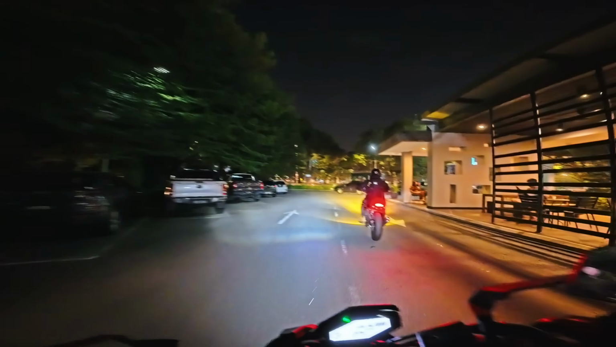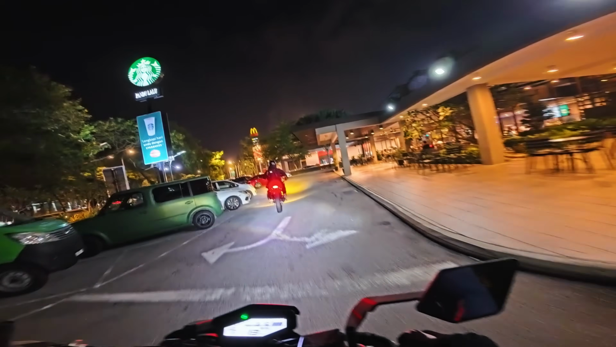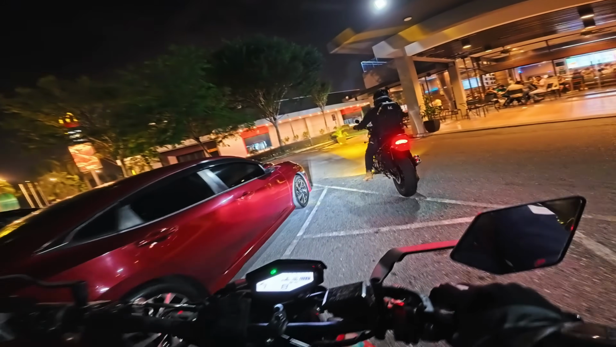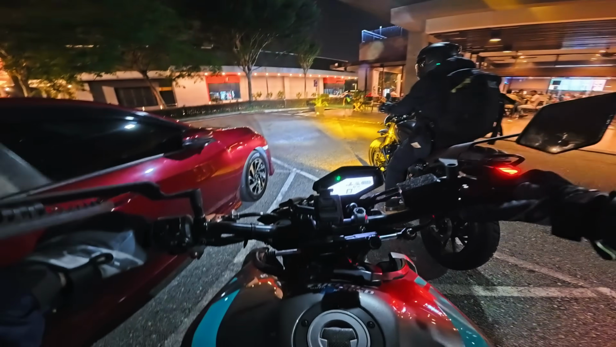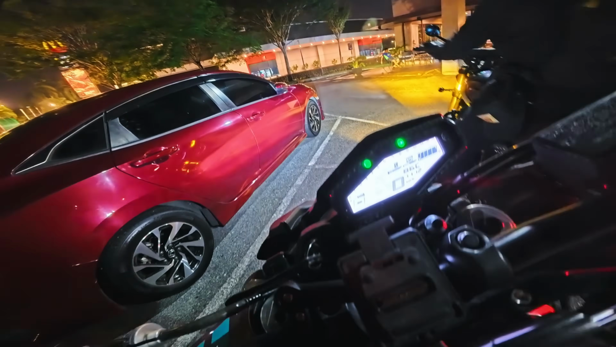Park where? Hey, it used to be a bike parking here, but I don't know what happened to it. Must park here. Yeah. Just here, it's fine. Hey, the bike is damn low, fuck Kalim. Why did you do this, Kalim? Okay. Right. Okay.